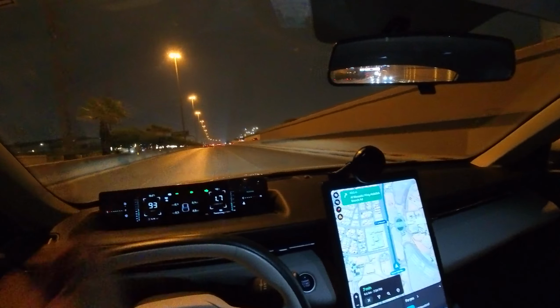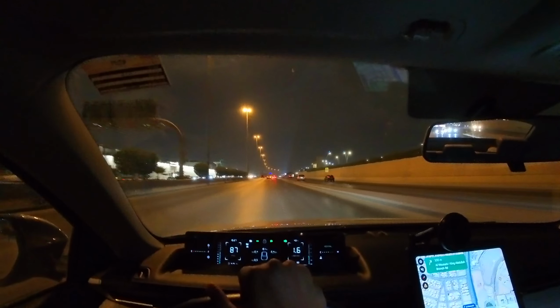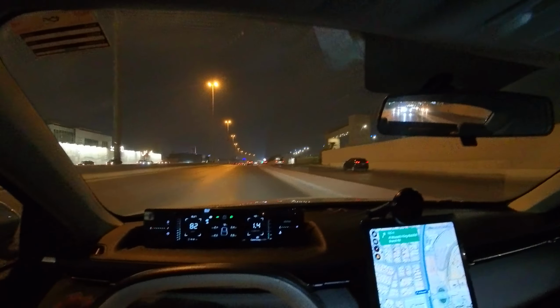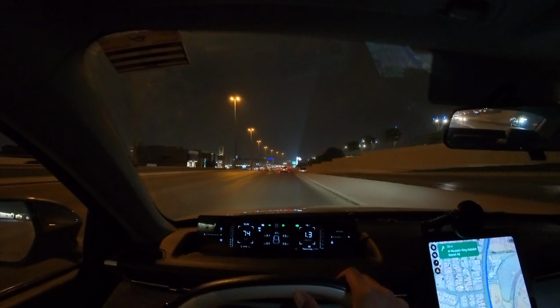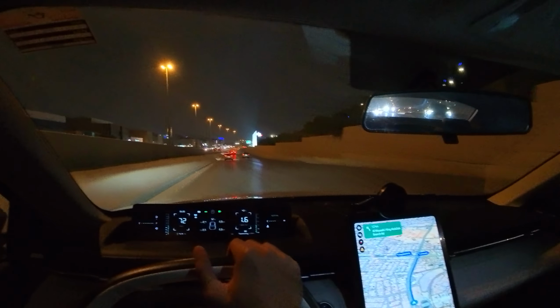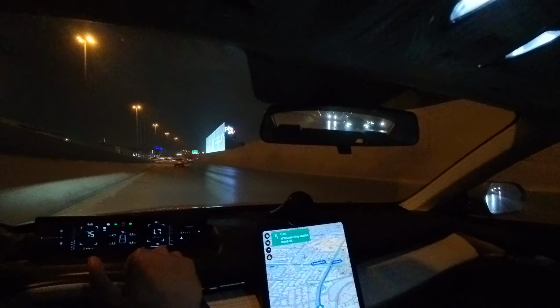Oh, by the way, no, it's the King Abdullah Road, I think. Yeah, they have these green lights over there, these big huge green. It's actually a distinct landmark of that place. I'll show you. It's near this overhead bridge. Very iconic actually.